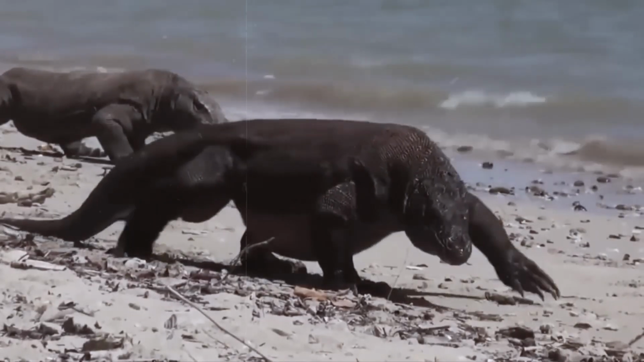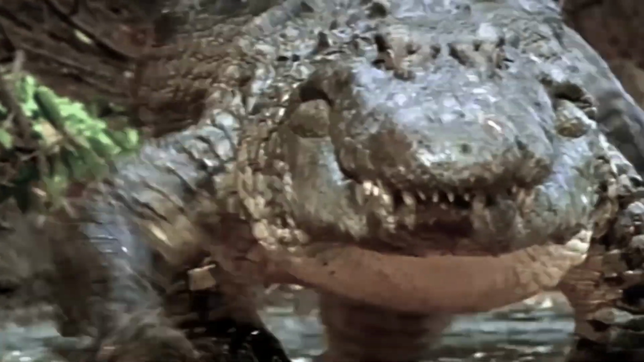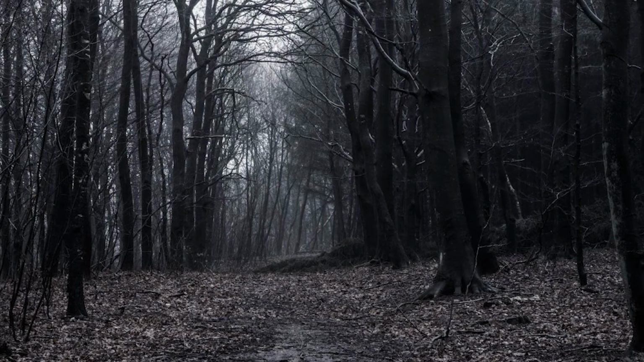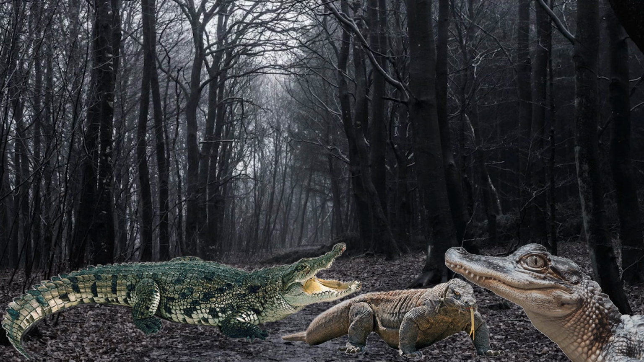Komodo dragons are creatures no one should cross. You could easily lose your life if you're found at its mercy. The same can be said for alligators and crocodiles. But what do you do when you're in the woods and see what looks like a hybrid between an alligator, crocodile, and Komodo dragon? Sounds far-fetched.